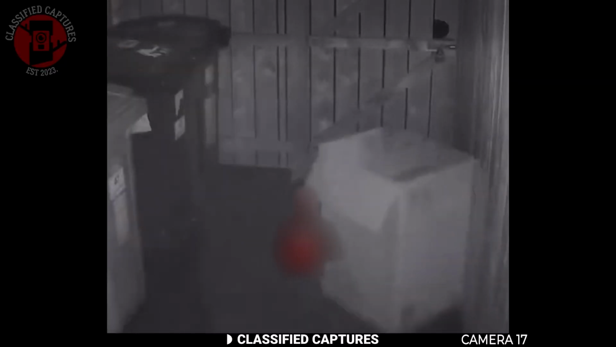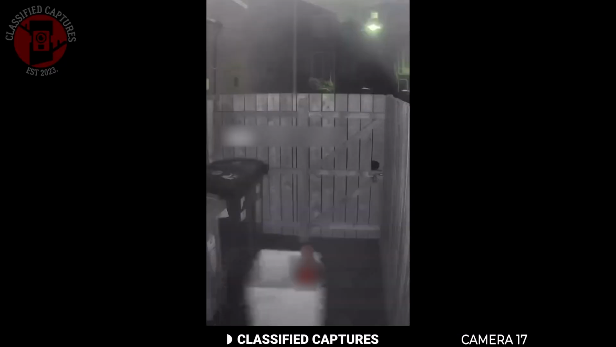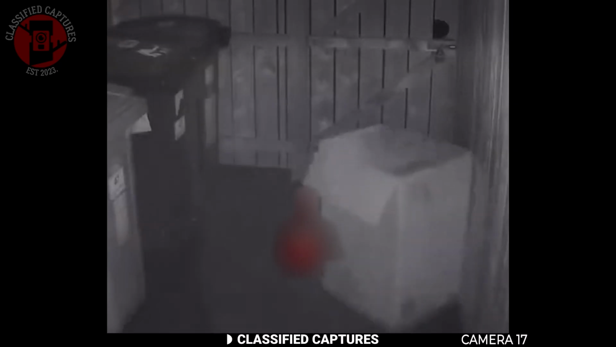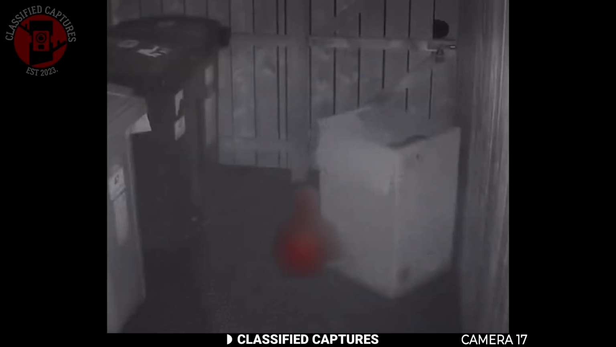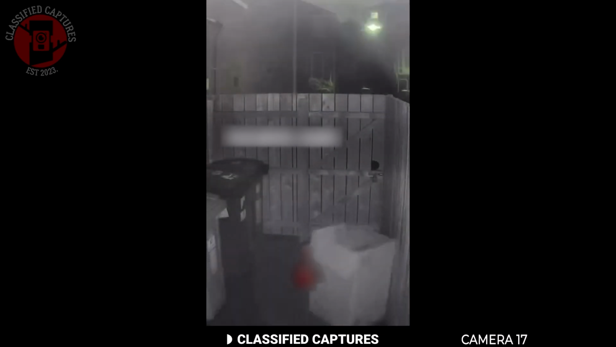A homeowner shared a puzzling security camera clip from his porch. In the footage, a box that was sitting still suddenly slides forward on its own without any external force. There was no wind or visible interference to explain the movement. This eerie event has sparked a lot of speculation.